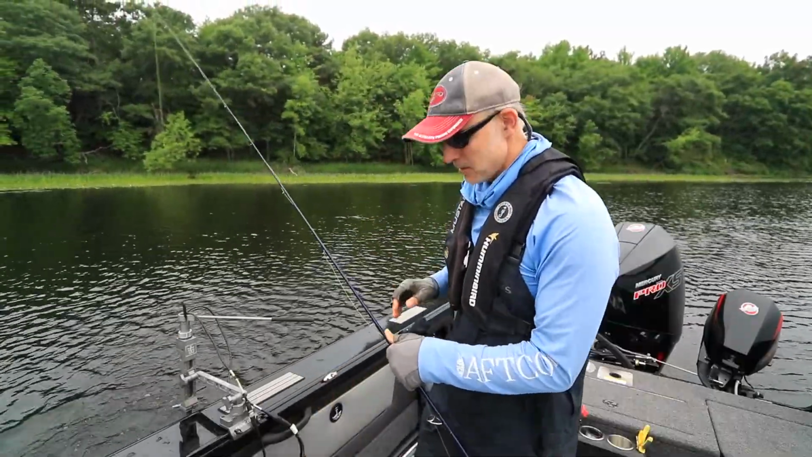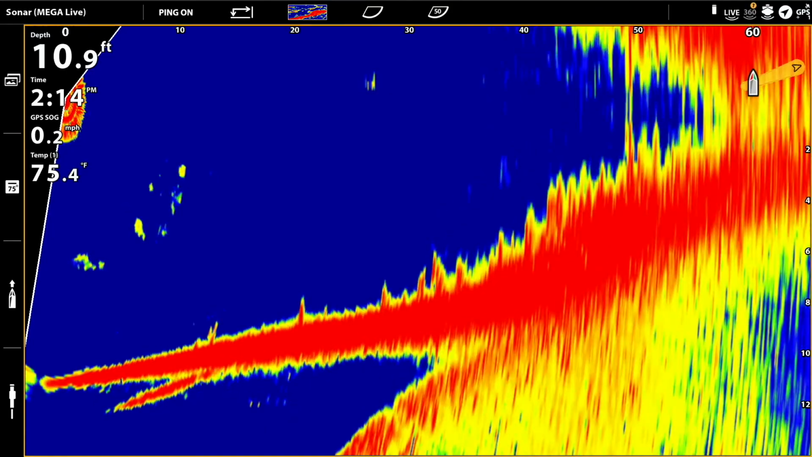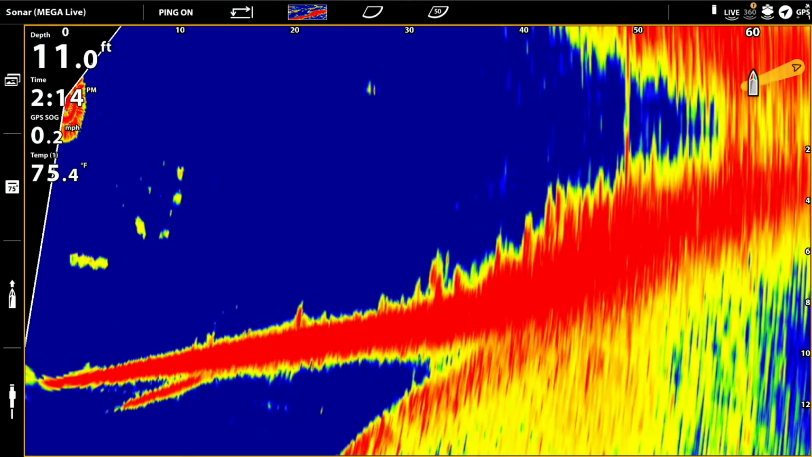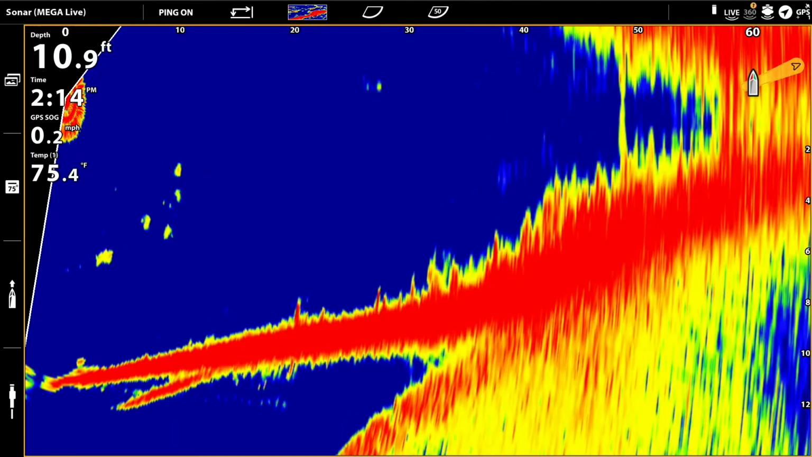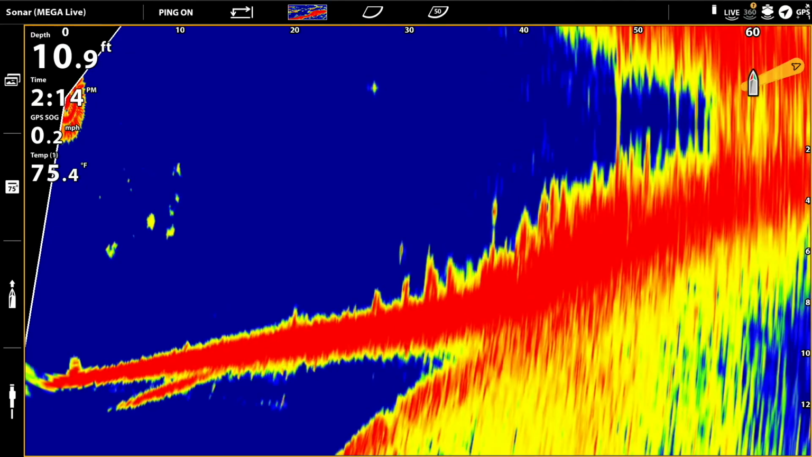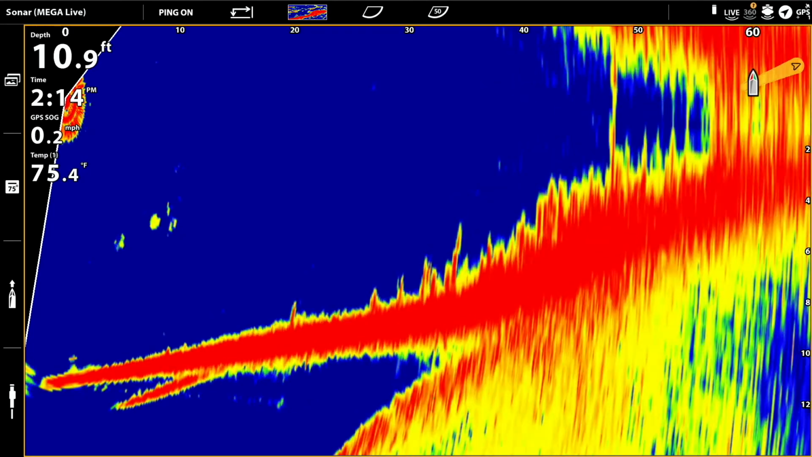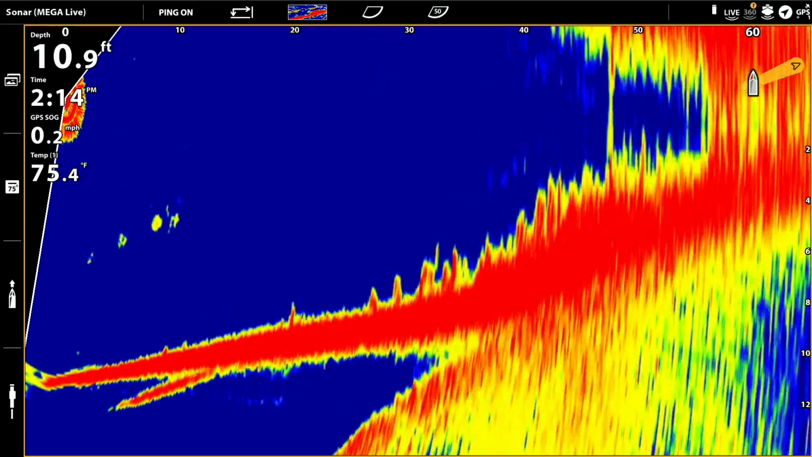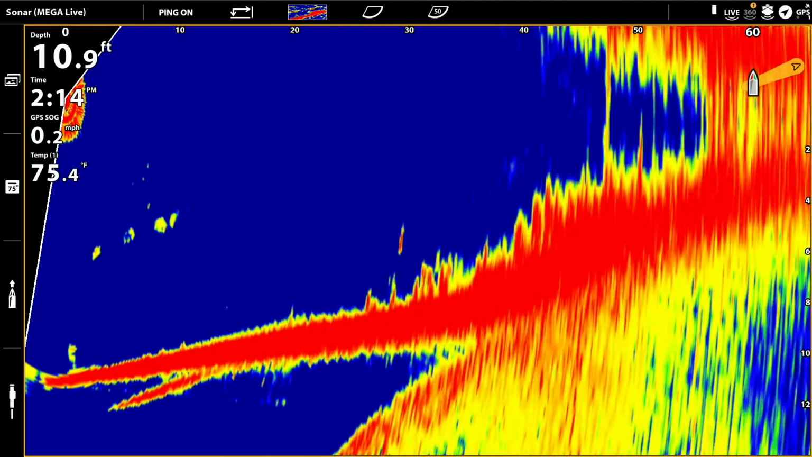Now here, my objective is that I want to be able to see my cast when it hits the water and follow my cast, follow my Ned Rig down along those weed tops. And so I've made my sensitivity and contrast and dynamic contrast settings based on trying to achieve that goal of following my lure. That's why I'm using a low dynamic contrast and the values of sensitivity and contrast that I have set here.